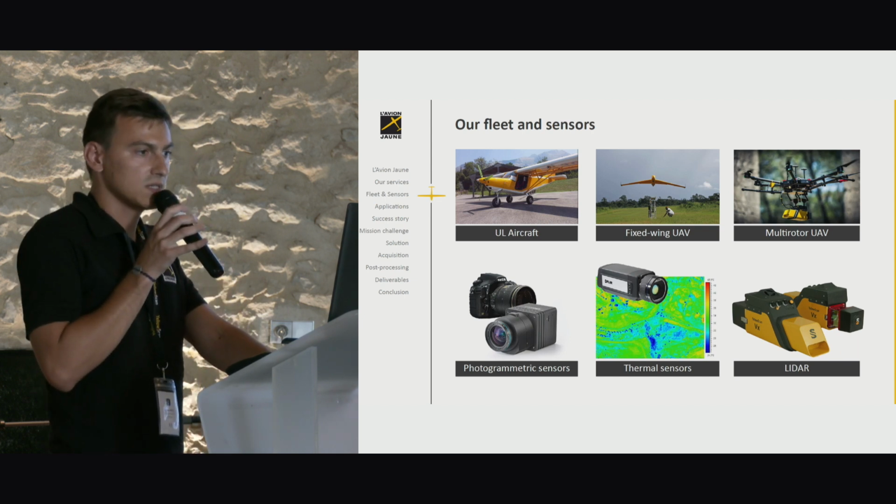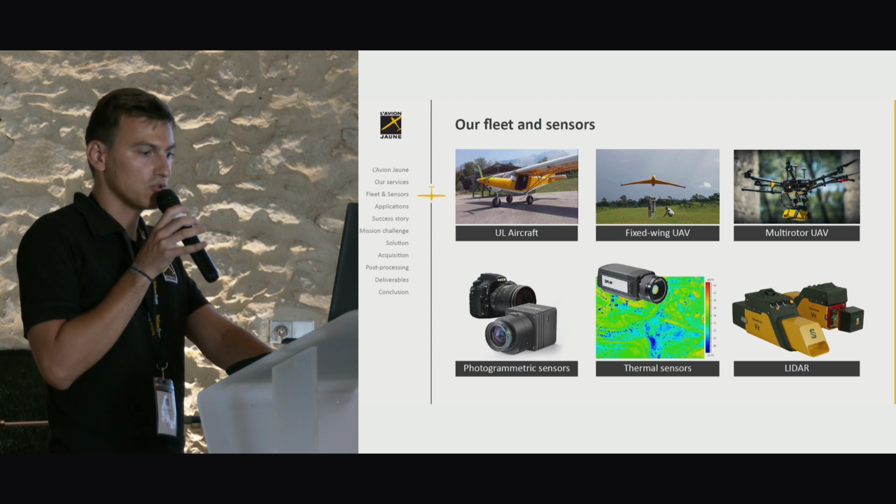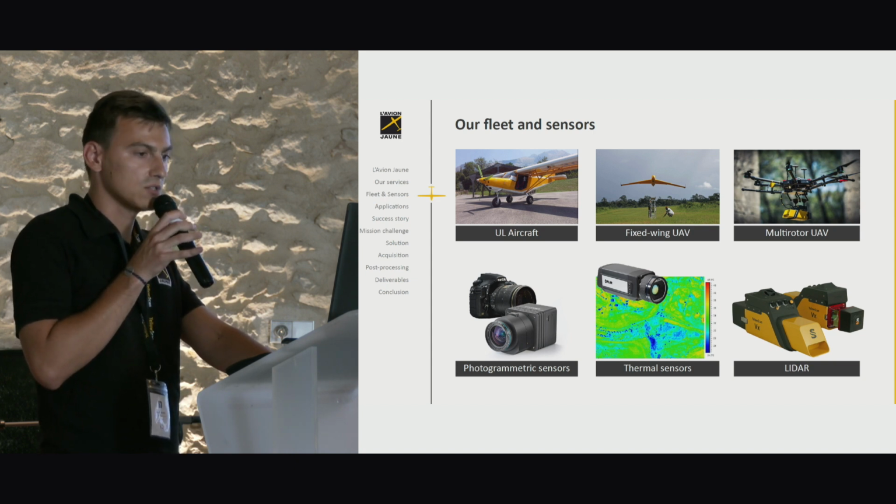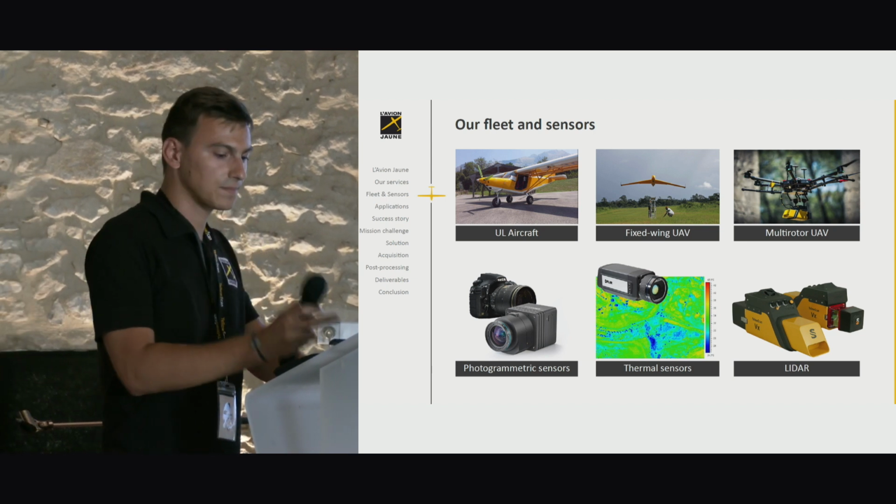This is our fleet and sensors. We use ultralight aircraft, fixed-wing UAV, and multi-rotor UAV. We also have a photogrammetric sensor, thermal sensor, and of course, LIDAR YellowScan.